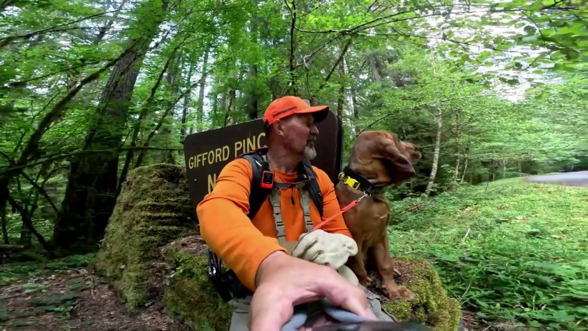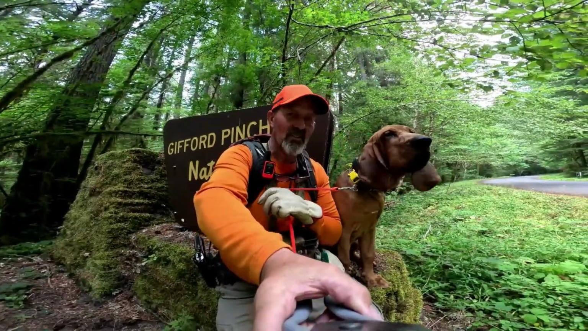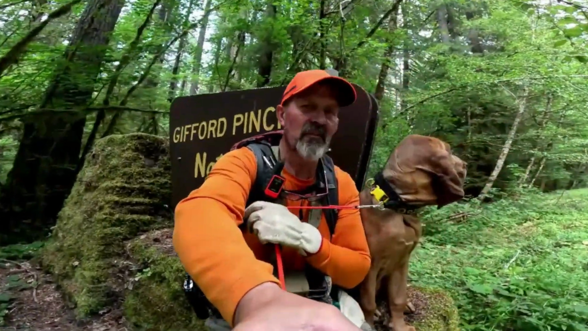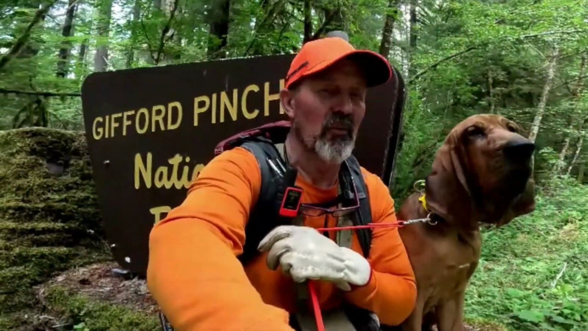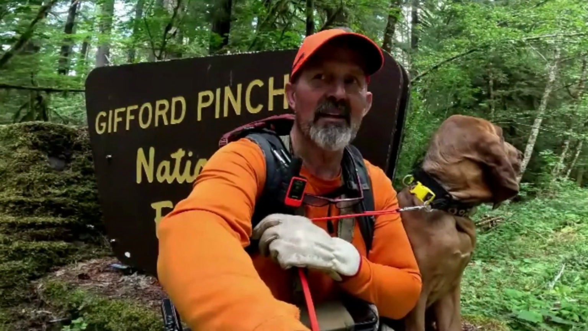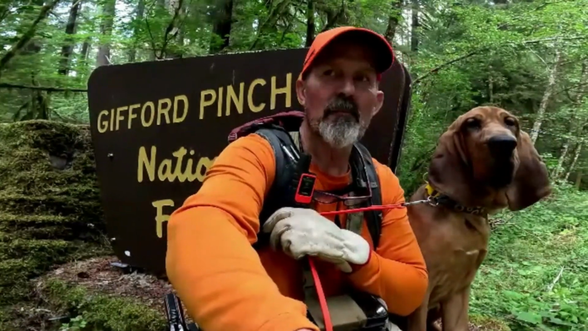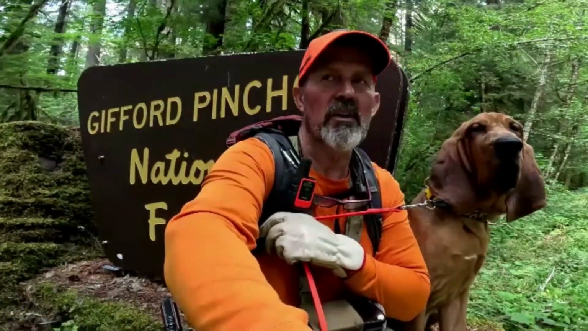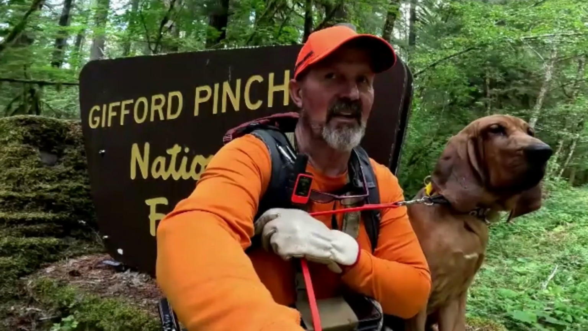Okay, we made it. So Calamity and I are right at one of the entrances of Gifford Pinchot Forest. We're actually not going to be in the forest. We're going to be close, but this is a great place to sit and talk. So we are going to recover, oh, here comes another truck, so you're going to look at that truck go by. We're going to recover a trail camera that we left last time.